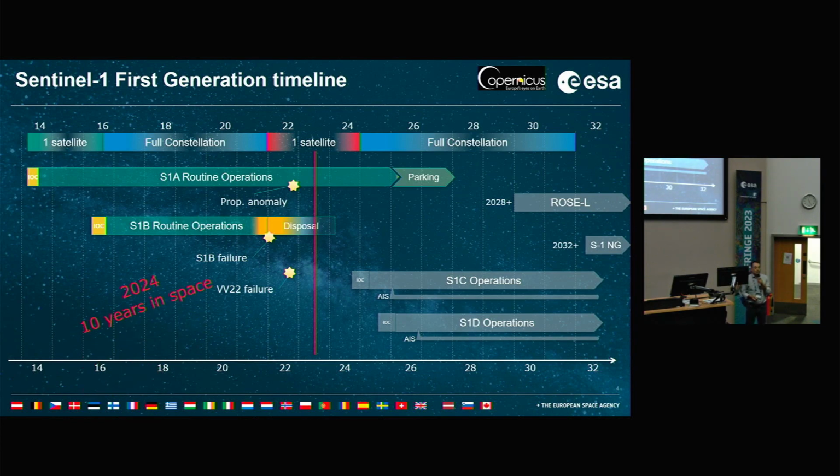So we are actually looking for a very successful 2024 because we hope that at this moment we will successfully dispose the Sentinel-1B spacecraft. We'll see that later. I have a slide on the fact that we are currently doing the disposal of the spacecraft. Sentinel-1 will reach 10 years in space. I think that's something that we need to celebrate, because it changed the way we used to do SAR and the application of SAR worldwide. And we are looking forward to a very successful launch of Sentinel-1C.